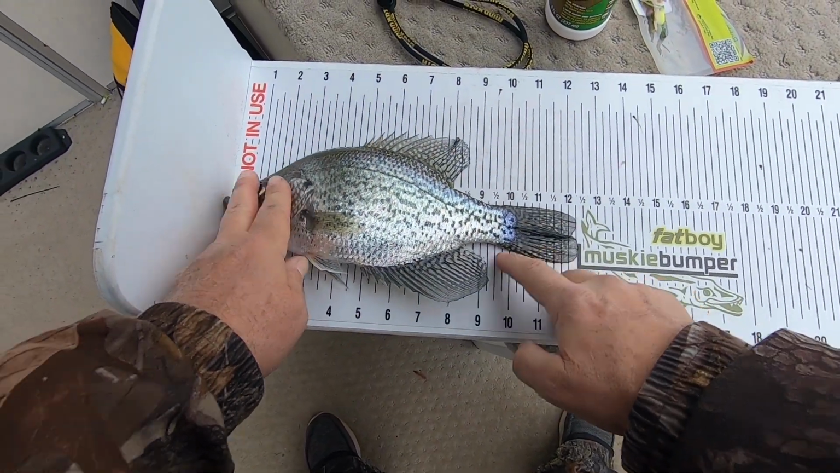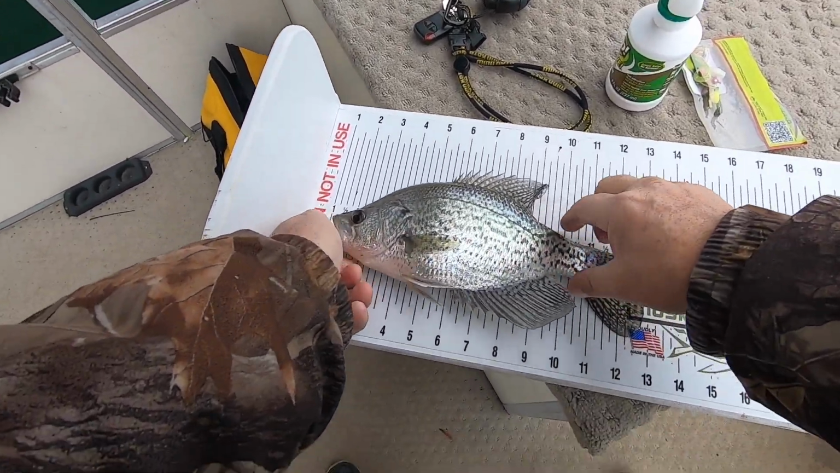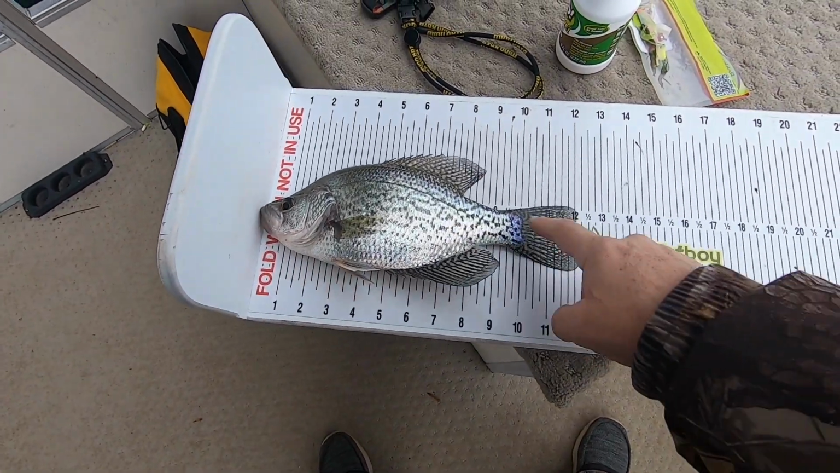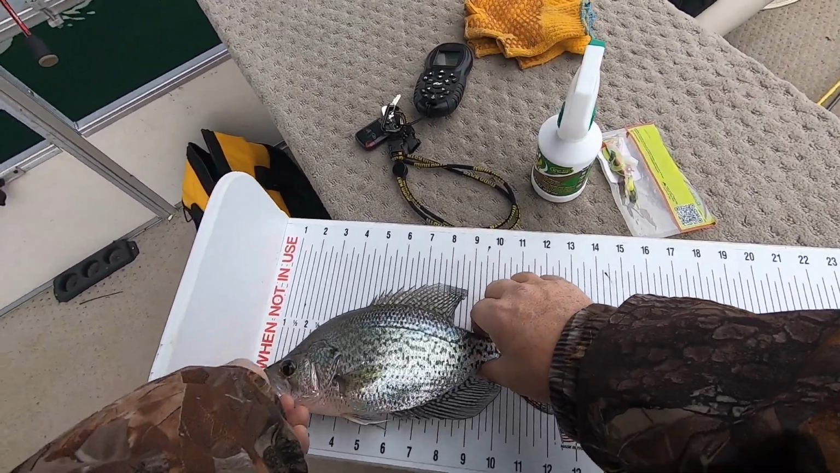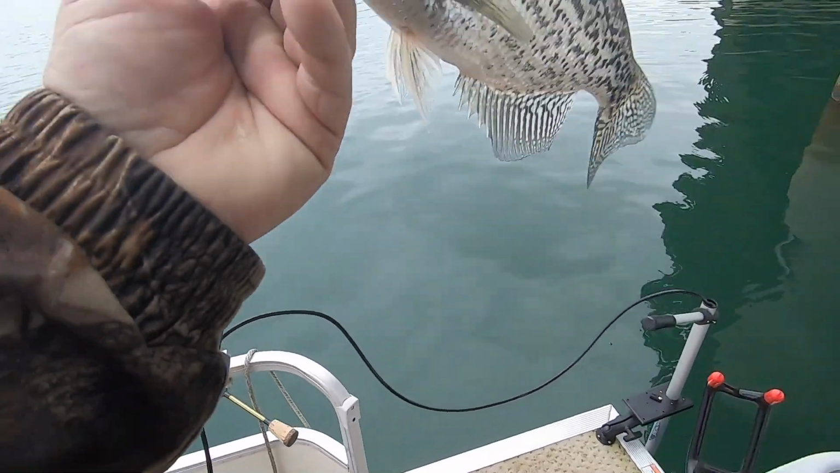Now, that's a respectable fish. That's gonna run about 12 1/4. Run him up there. There we go. Yep, he's pushing 12 1/4. So that's pretty good size. I mean, we can keep him at 8 here, but I'm gonna let him go today.